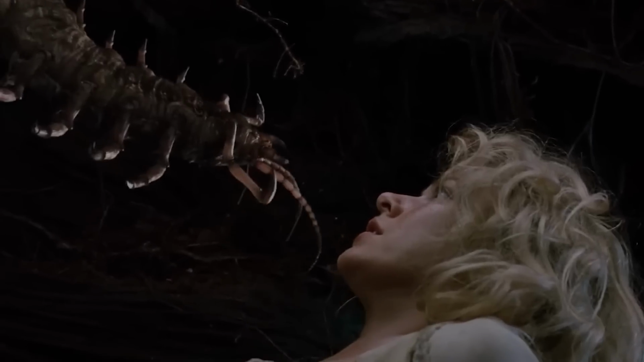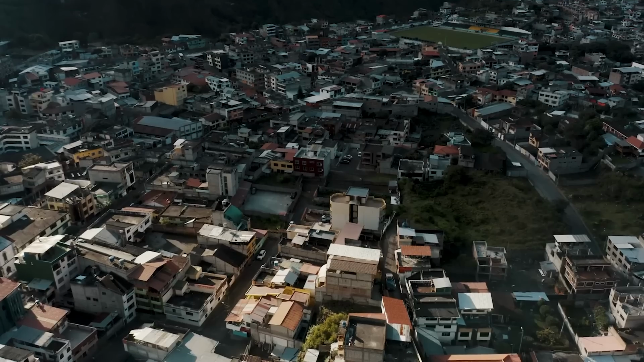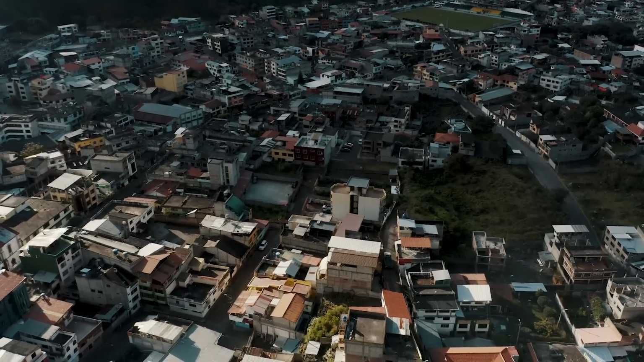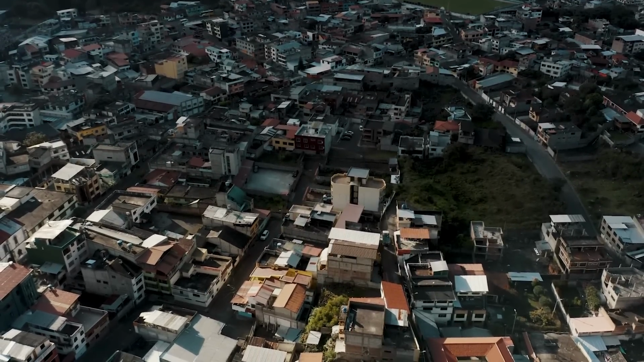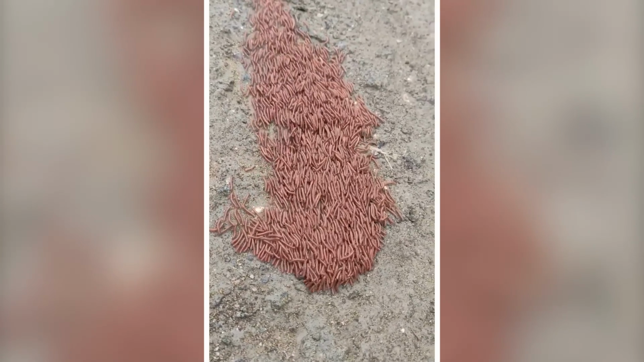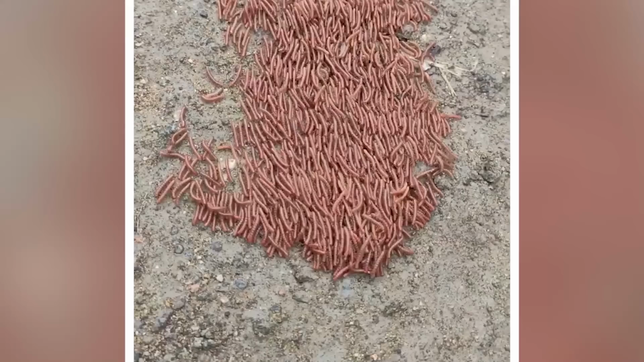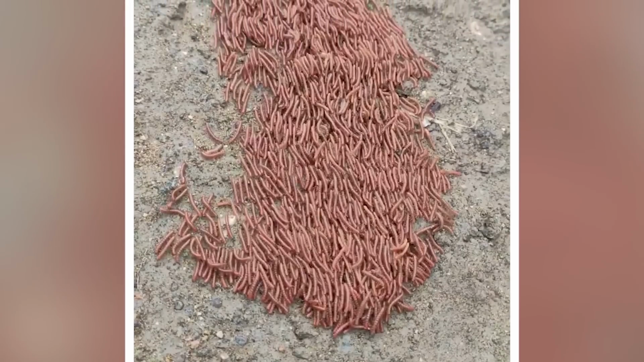Swarming horror. Imagine a scene straight out of a horror movie, but it's not fiction. It's real life. In the town of Hydra, India, a chilling spectacle unfolds every monsoon season. Thousands of millipedes, known as streptopus, emerge in a terrifying display of synchronized movement, leaving a trail of unease in their wake. But why do they invade in such massive numbers?